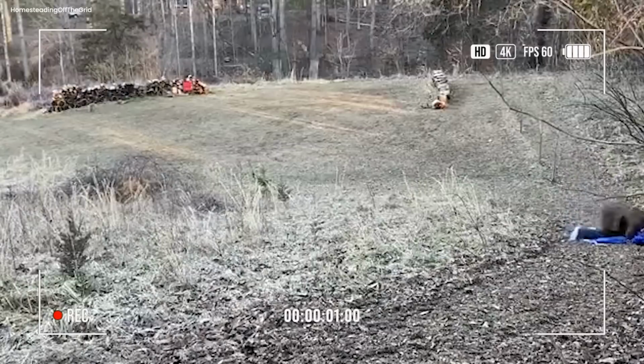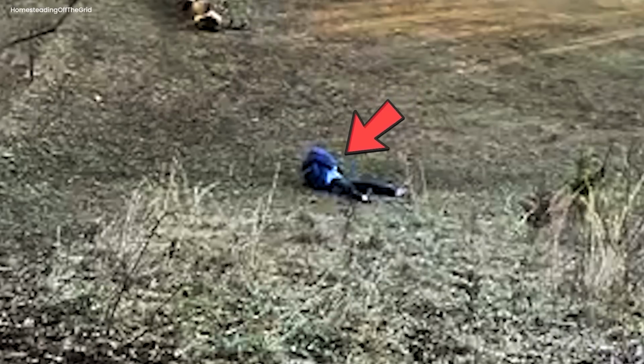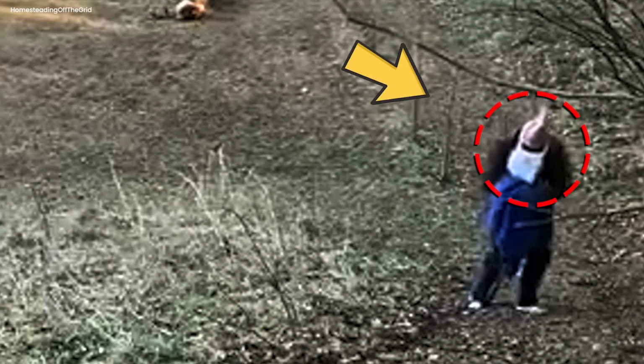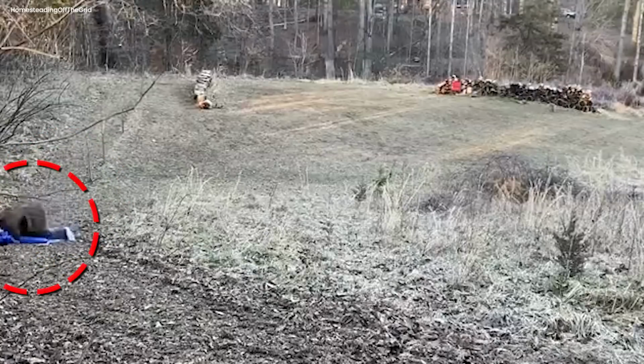The CCTV quietly records all of this on the peaceful farm. People watching are left confused and interested. What caused this strange thing? Was it an accident or something else? The questions hang in the air as the mysterious story unfolds in the farm footage, like a puzzle waiting to be solved.